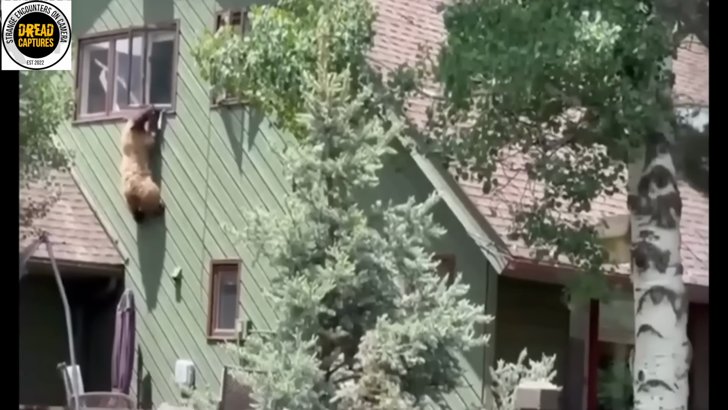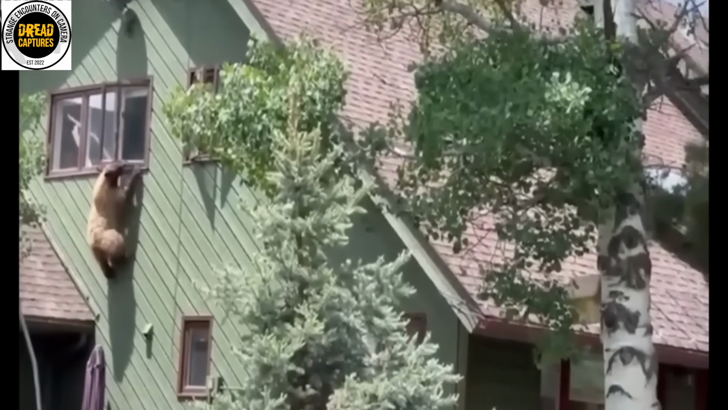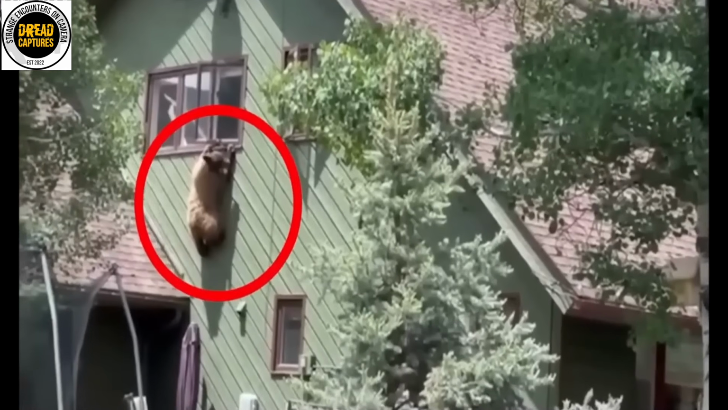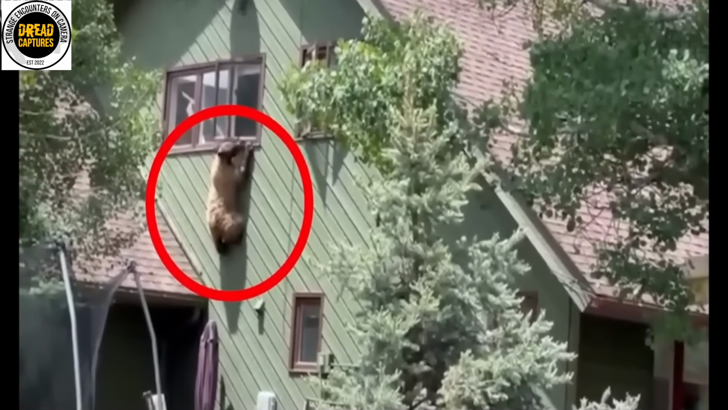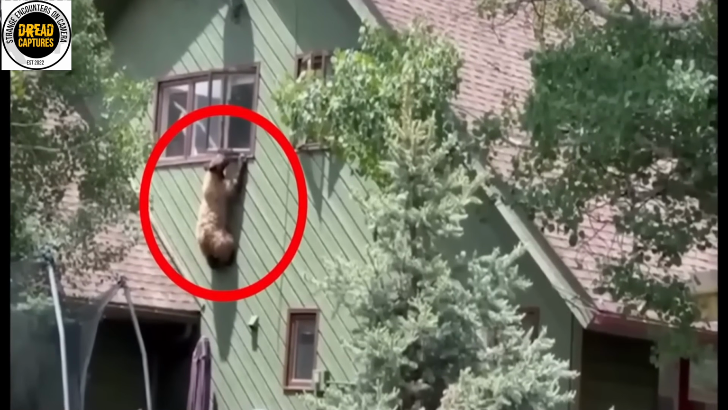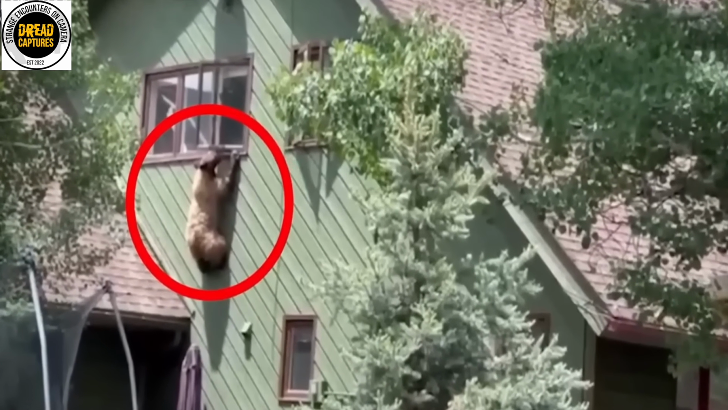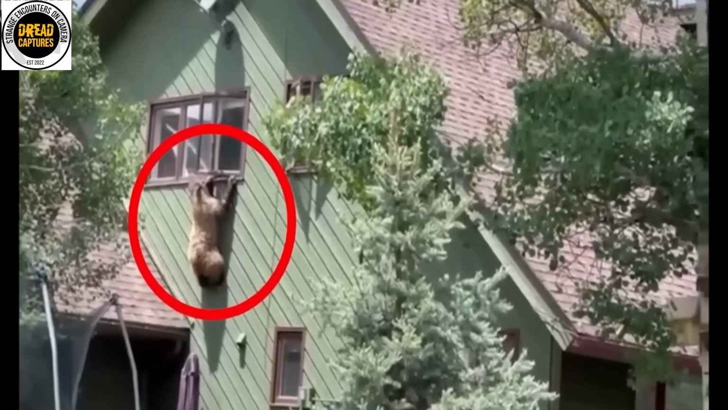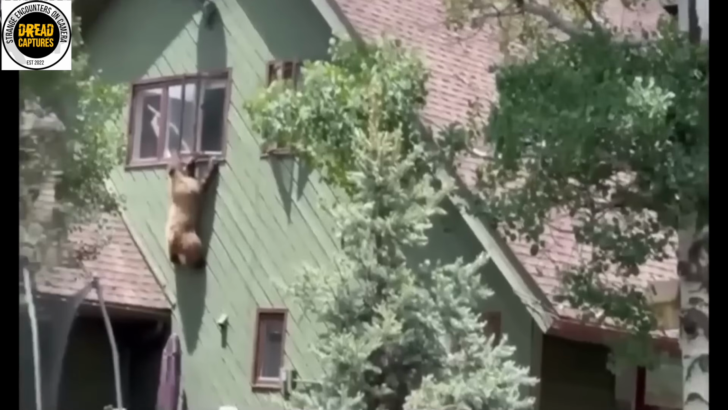And while we all know that bears can climb, I am absolutely blown away at how he can cling to this wall. And I'll be damned, after a little bit of a struggle, he manages to enter through the window. He even exits and re-enters shortly afterward. The neighbors who recorded this said that they're worried about their house.